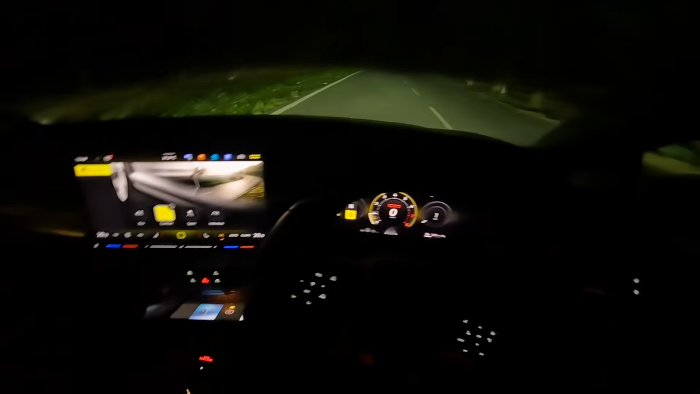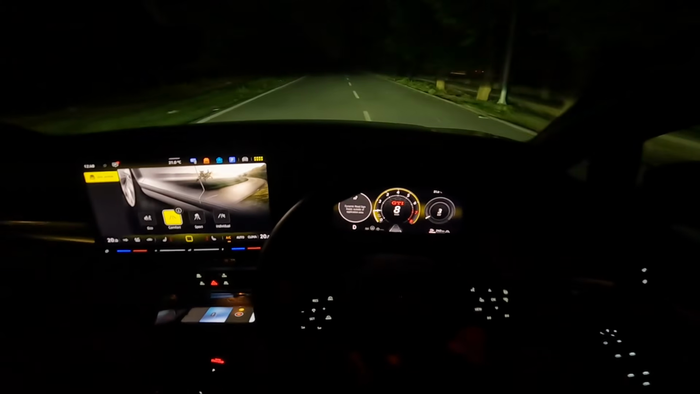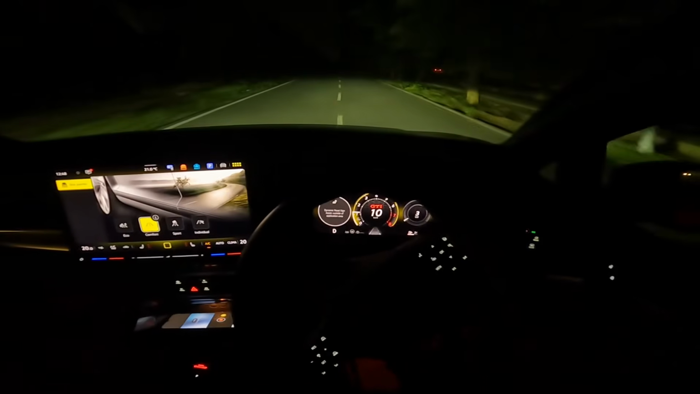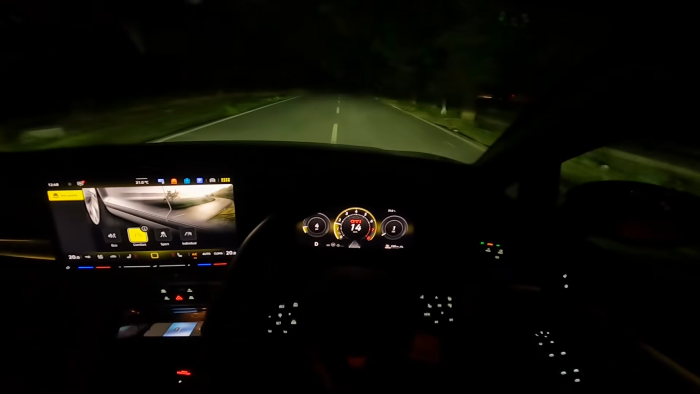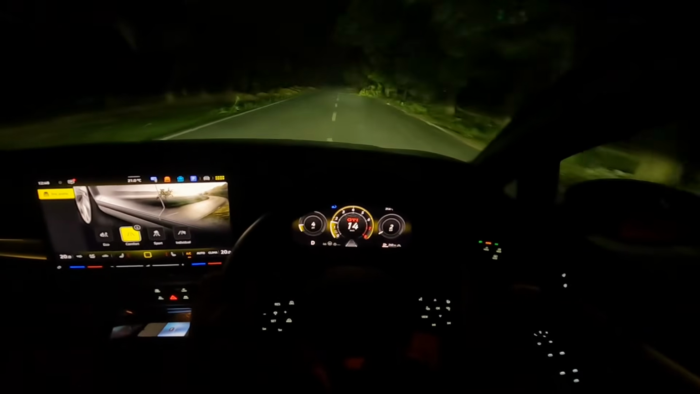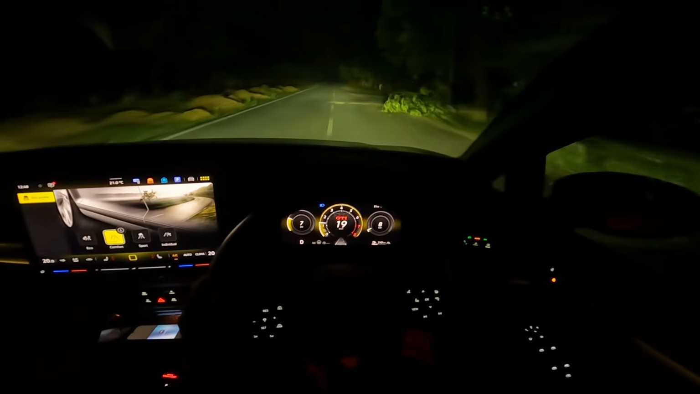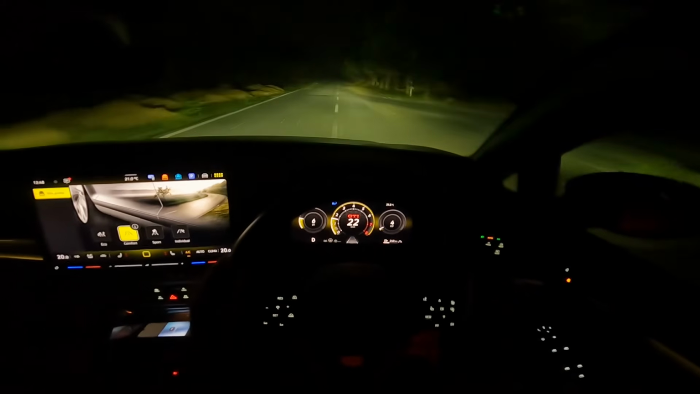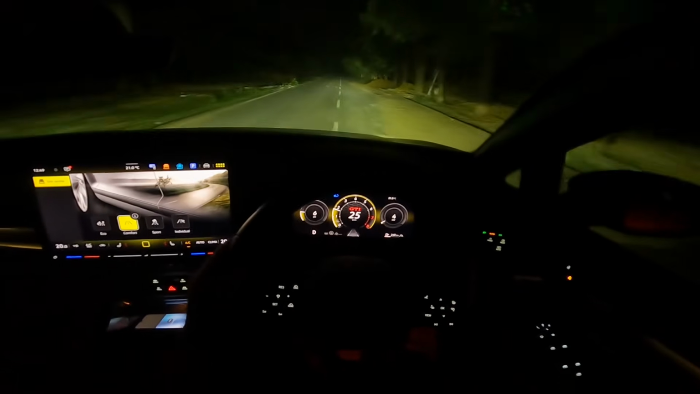And of course this car has active headlights. I hope you'll be able to notice. See, you can see the movement of the headlights, right?